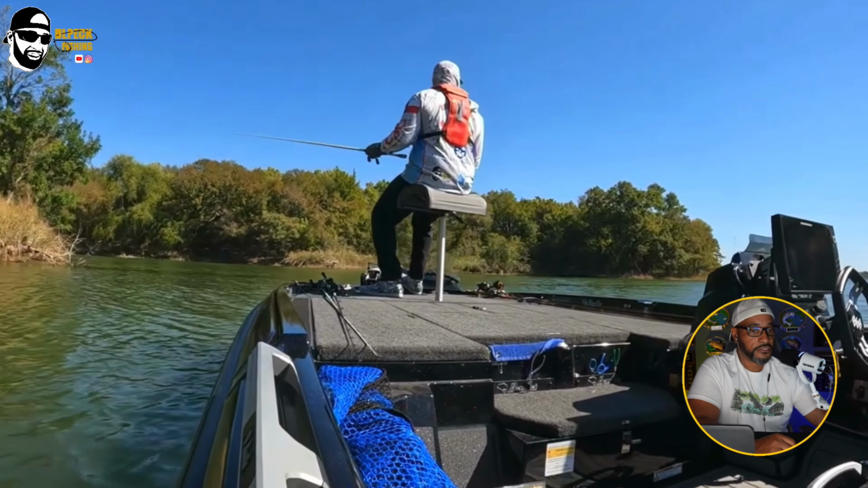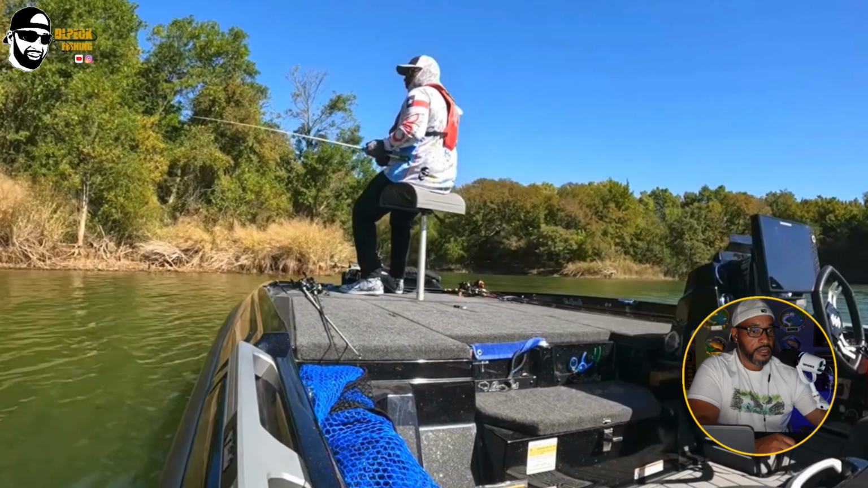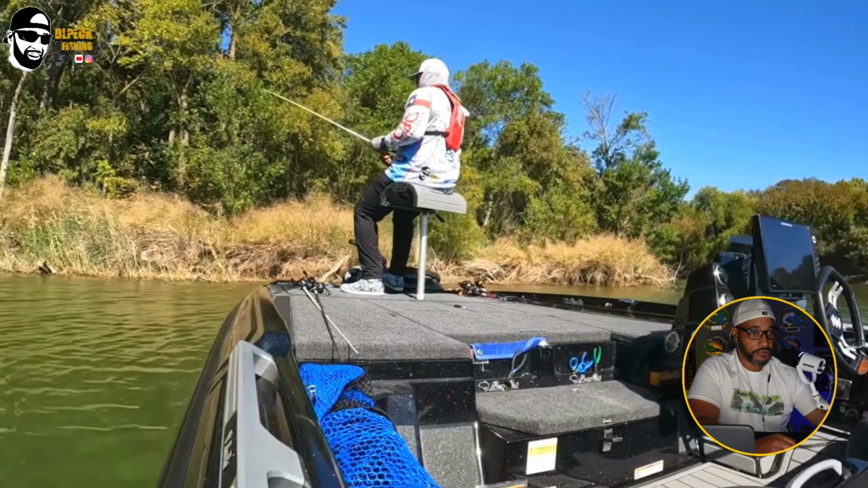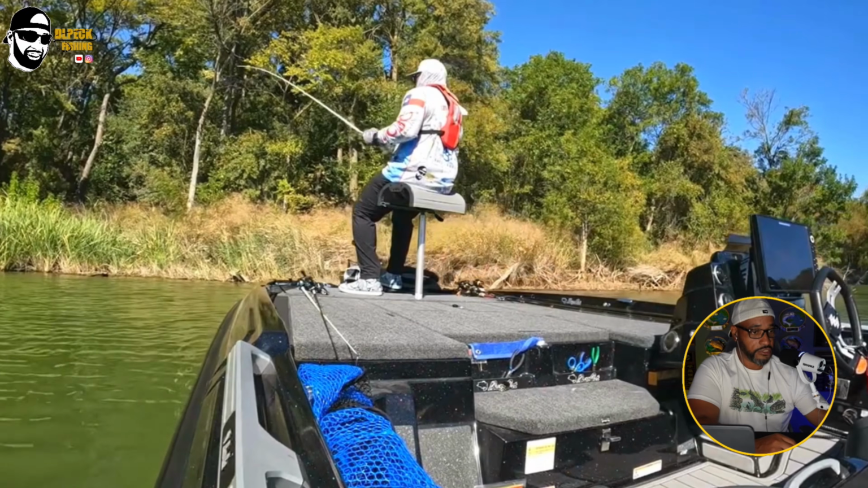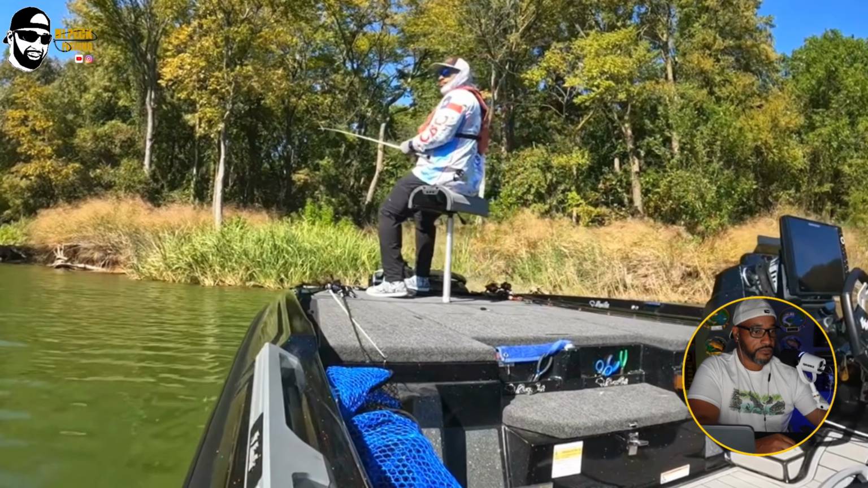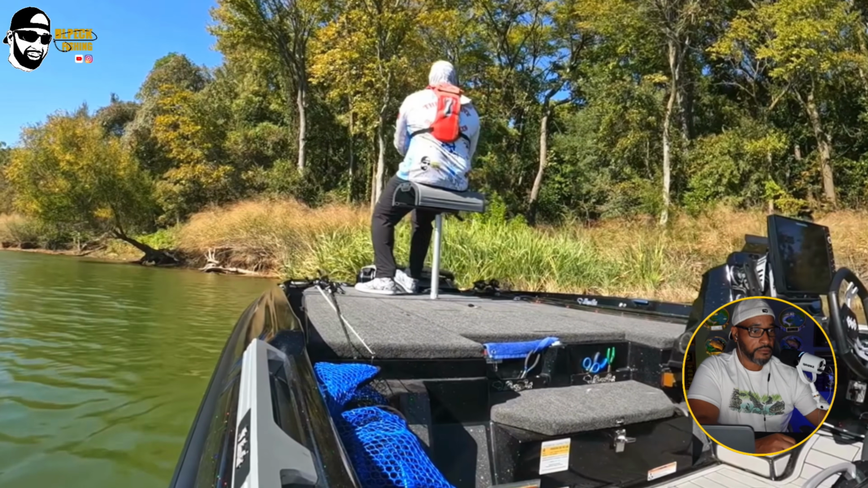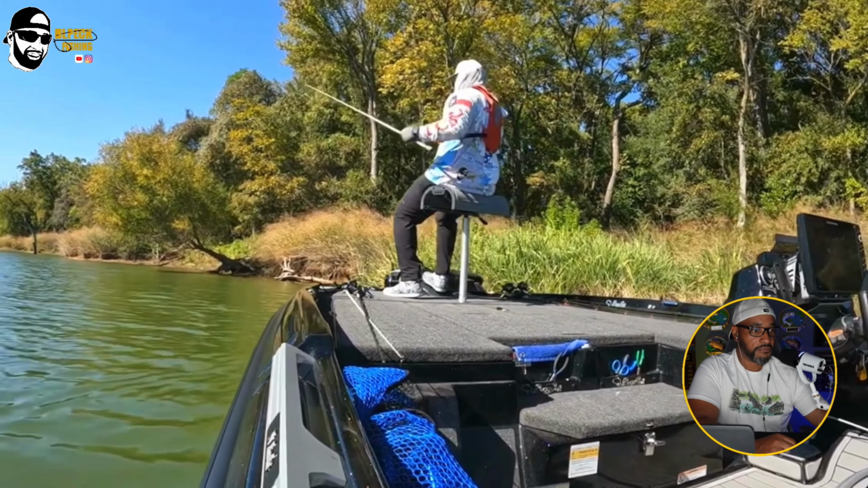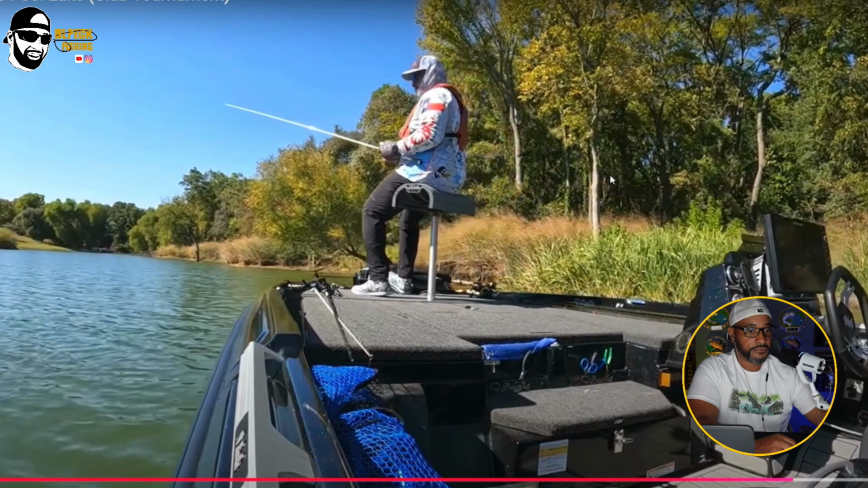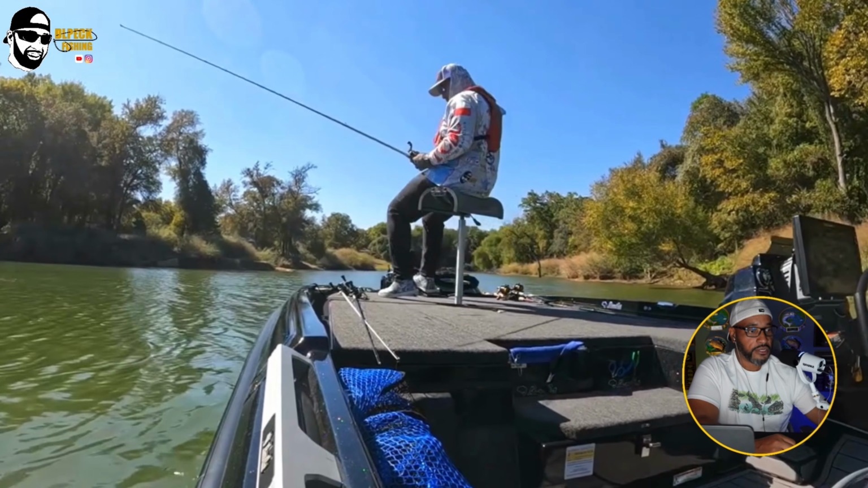Again, the color primarily that I was using was green pumpkin on that Z-Man. The Carolina rig that I was using earlier, that was the Deal color. That color usually works very well in the cleaner water. It actually mimics a baitfish. Really nice. I may have still been on a brush hog right here.